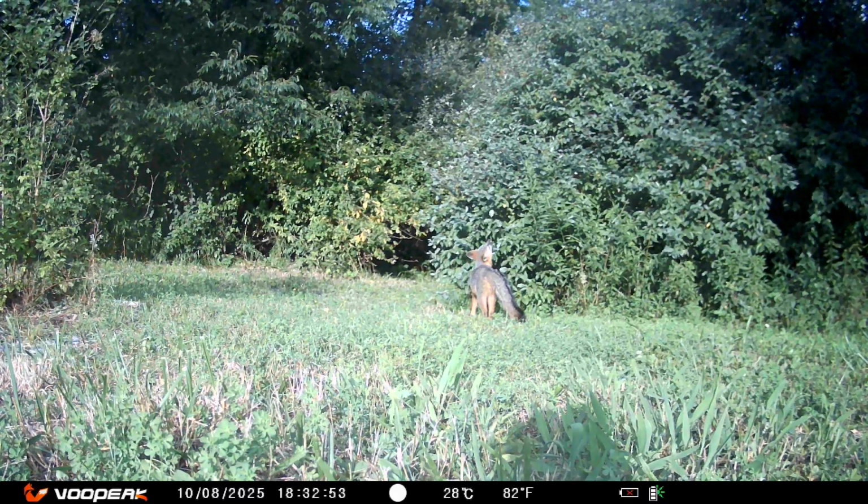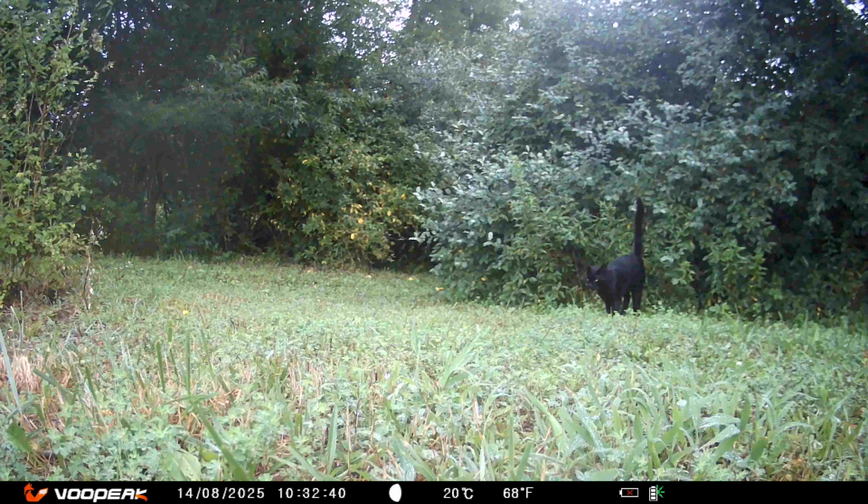It doesn't go unnoticed. The fox smells that there's pee on this tree. And the fox is really going to check it out. Then a black cat has to come pee on the same tree in the same place as the other cat. That's going to cause some problems.